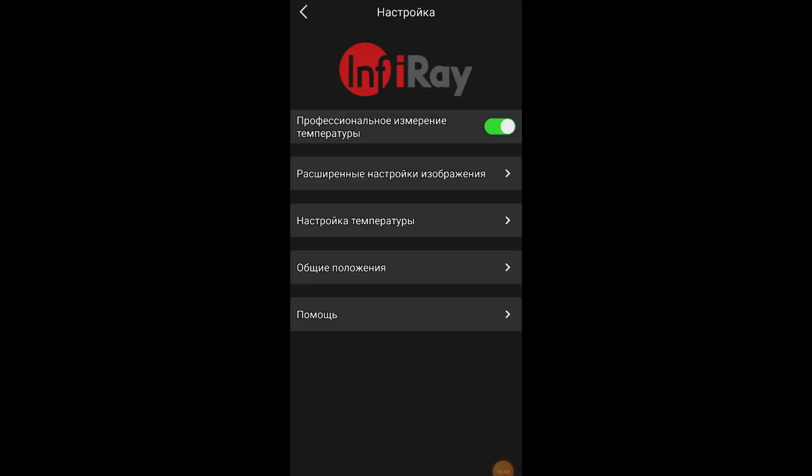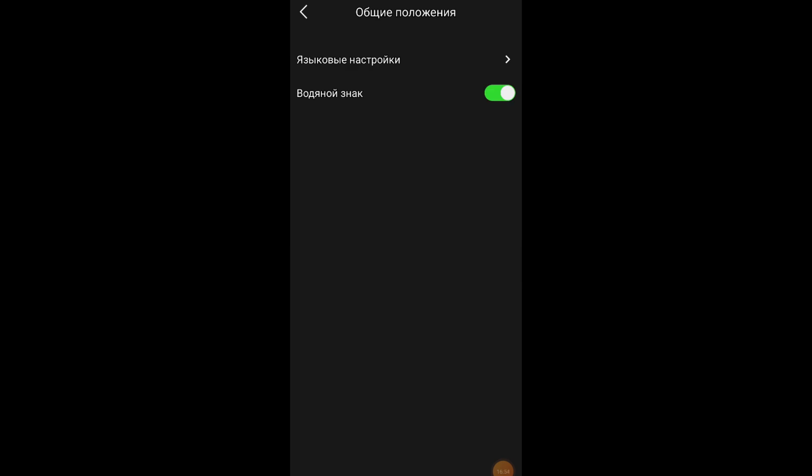Click General Provisions. Click Language Settings. Here we can select the language. It turns on the same as in the phone system, or forced Chinese, English or Russian. Leave, according to the system. Let's go out. You can disable the Infiray watermark here, but I leave it enabled.